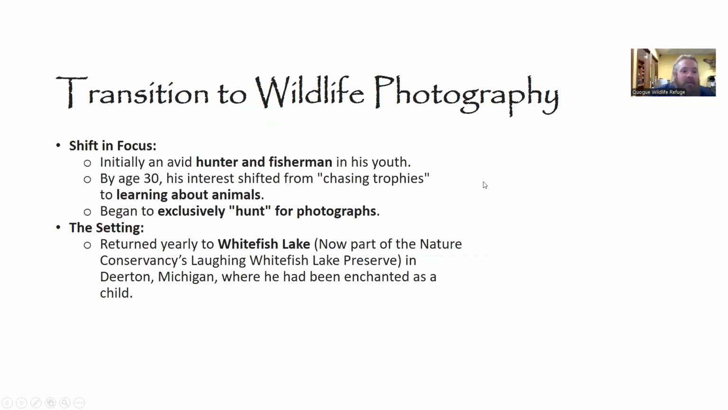So, after a life as an outdoorsman, an avid hunter, and fisherman, he eventually transitioned to wildlife photography. By the age of 30, his interest had shifted from chasing trophies to learning about animals and he began to exclusively hunt for photographs instead of trophies. And the setting was, meanwhile, in Michigan, not too far from his childhood trip. He would go yearly to Whitefish Lake, which is now part of the Conservancy's Laughing Whitefish Lake Preserve in Dearton, Michigan.